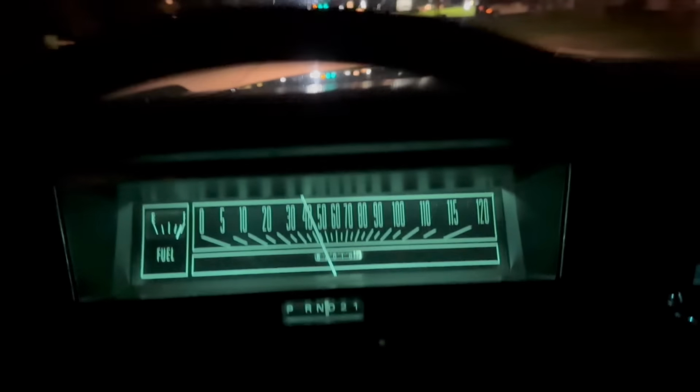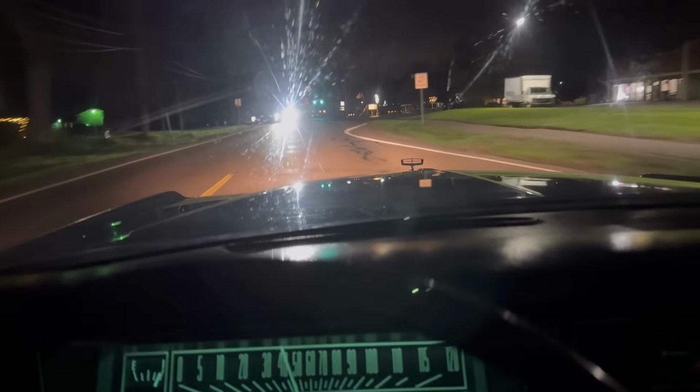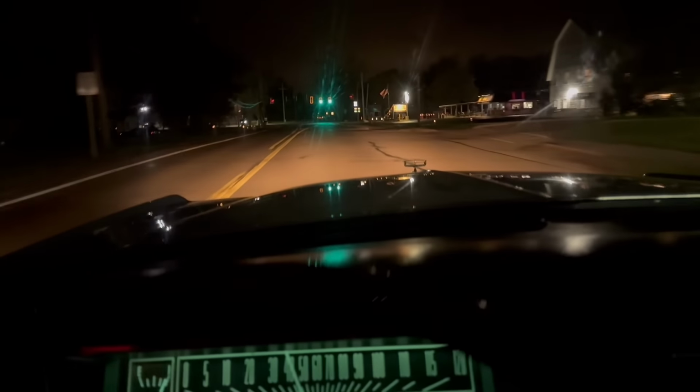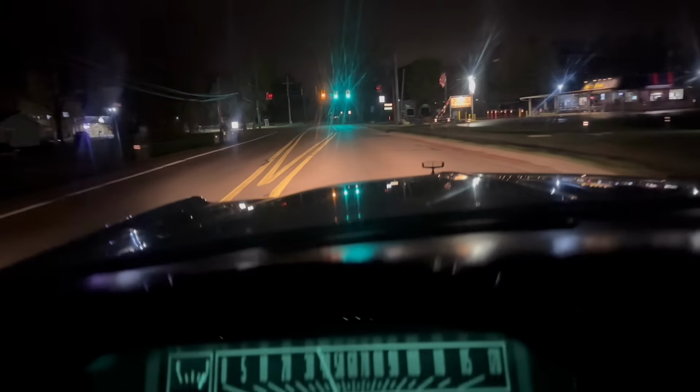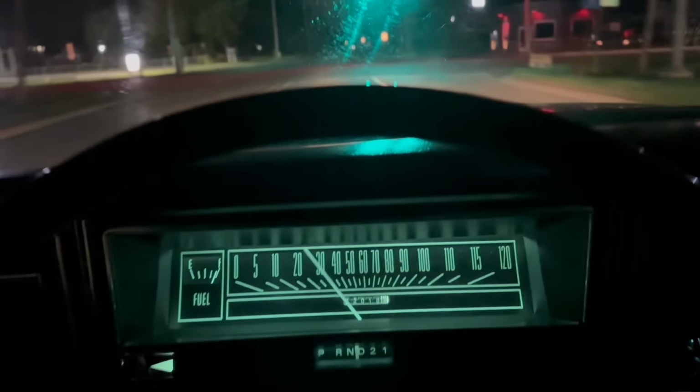Well, since people enjoyed the last nighttime drive so much, I thought we'd do another one. This is my 73 Marquis Brougham. There's the turn signal.